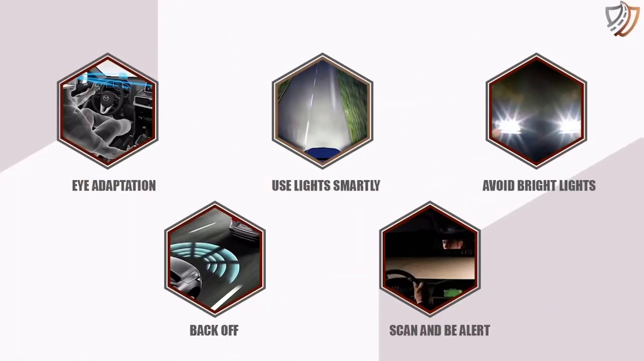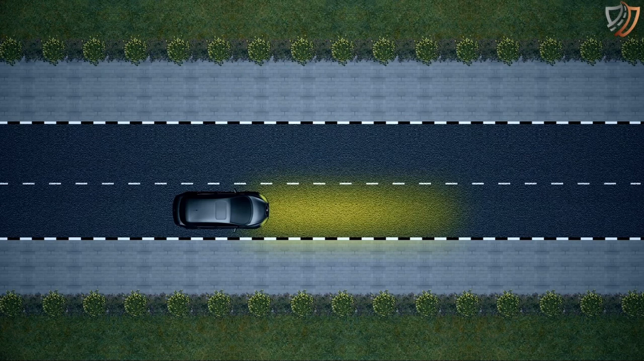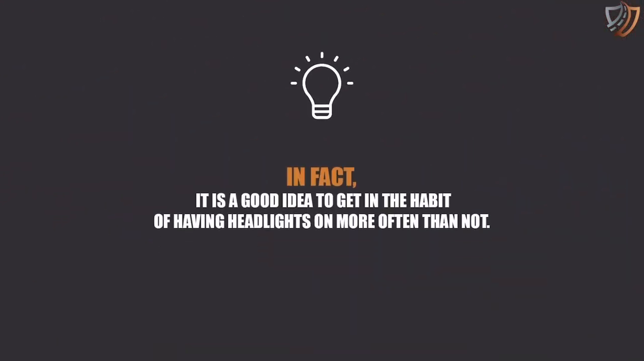Use lights smartly. Vehicle lights are there for drivers' safety and for those around them. It is illegal to drive at night without fully functioning front and rear lights. Drivers should also check that all lights on the vehicle are in full working order, kept clean, and aimed in the right direction before starting the journey. In fact, it is a good idea to get into the habit of having headlights on more often than not.